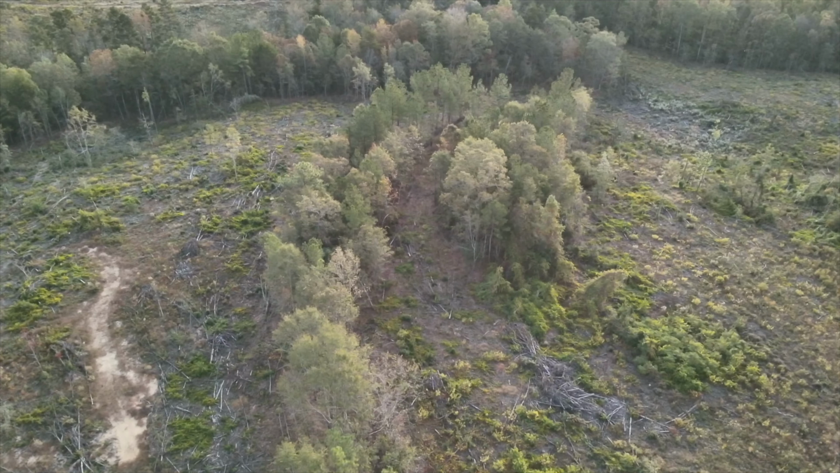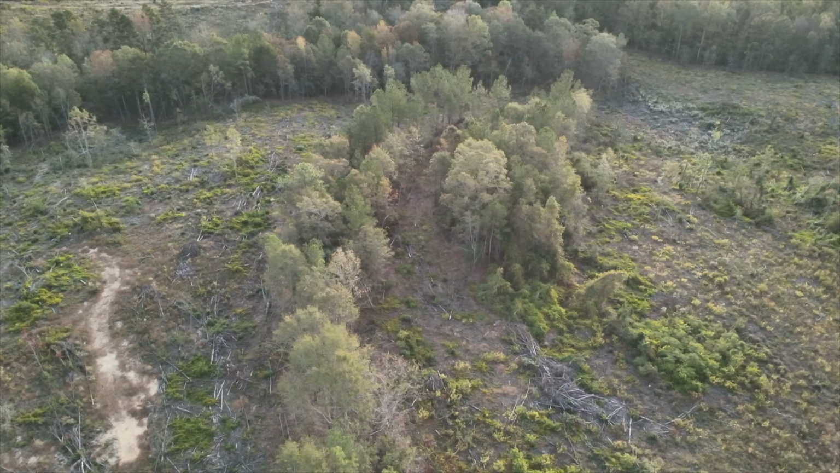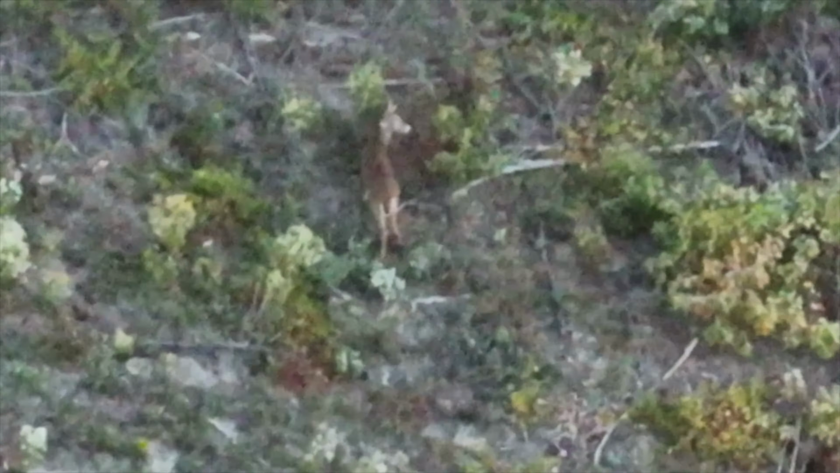This gives a pretty good shot of the terrain. You can see the log jams and the layovers and the brush that the deer love to eat. That's a little one right there. There's a little buck. You can just pick out his little spiky spikes there.